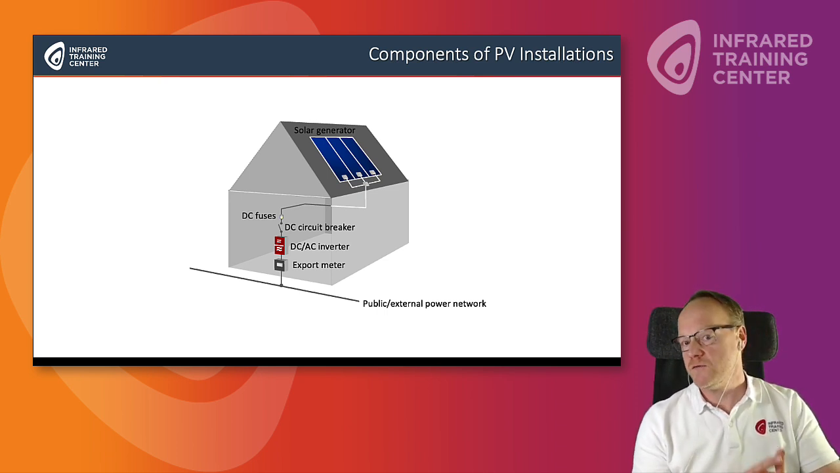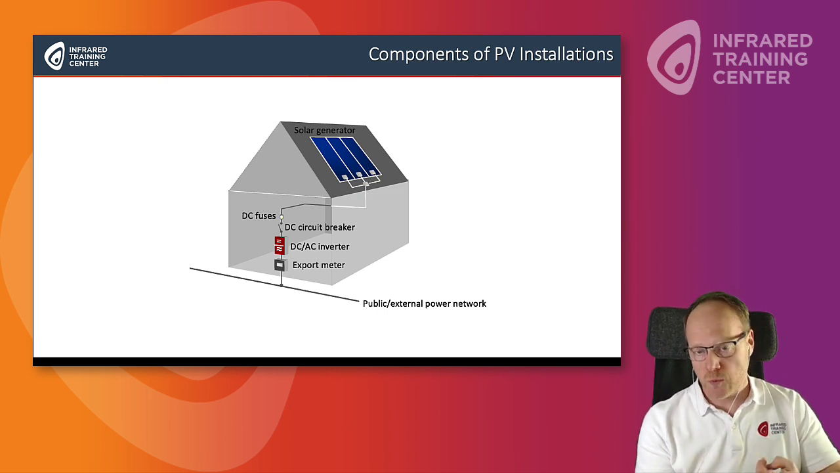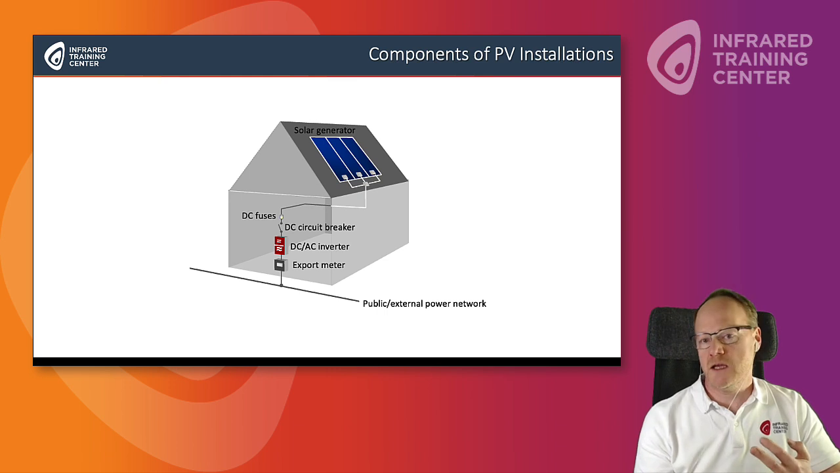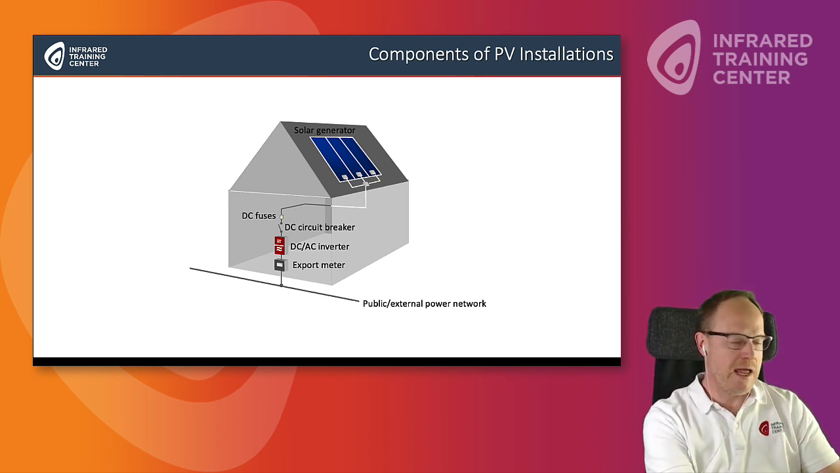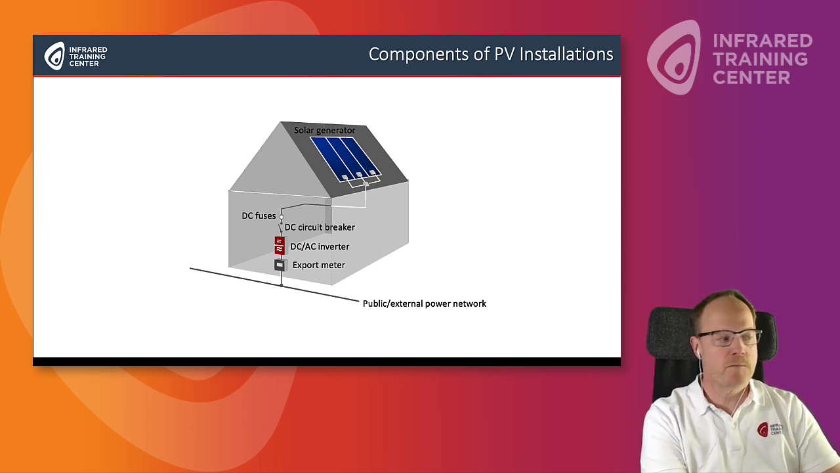So you need a DC fuse. You also need a DC circuit breaker. You need a converter or inverter, and then you normally have an export meter, because if you feed it into the public network and you get paid for it, you have to measure it. That's why you need a meter. And then this electricity is exported or fed into the public network.